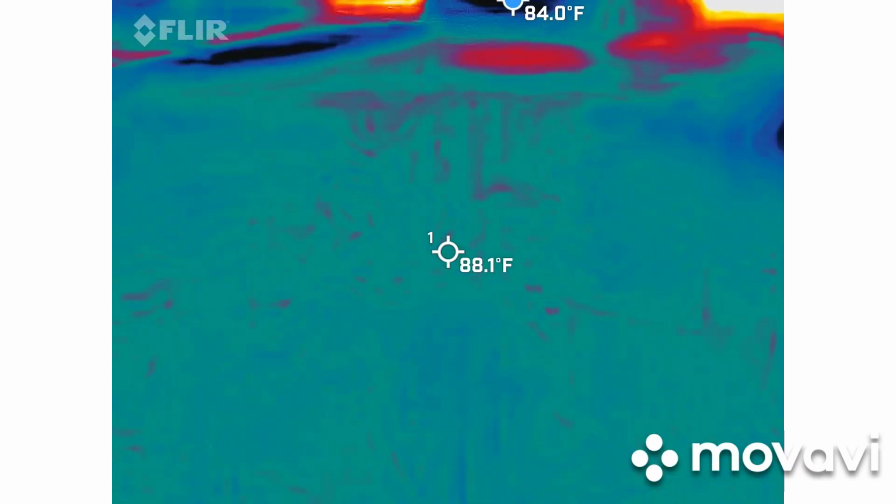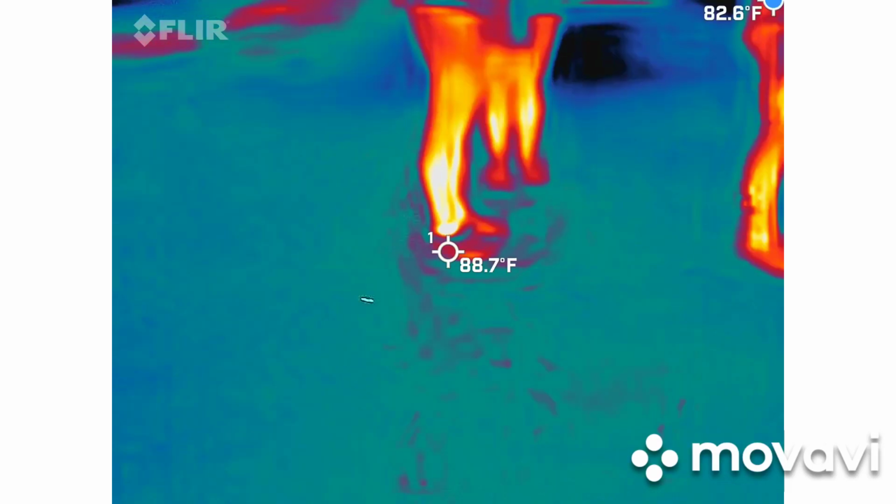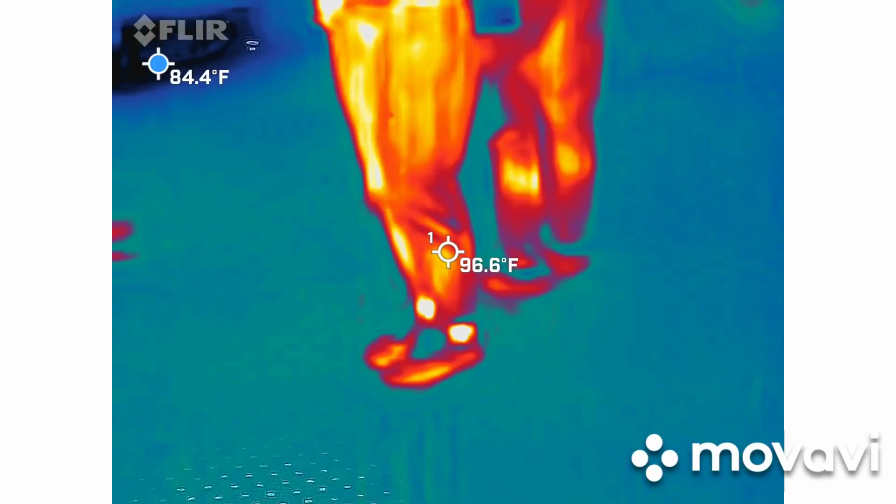Is this a cold spot? Wow. I feel that it's a little cooler right here. Yeah, it does feel cool.